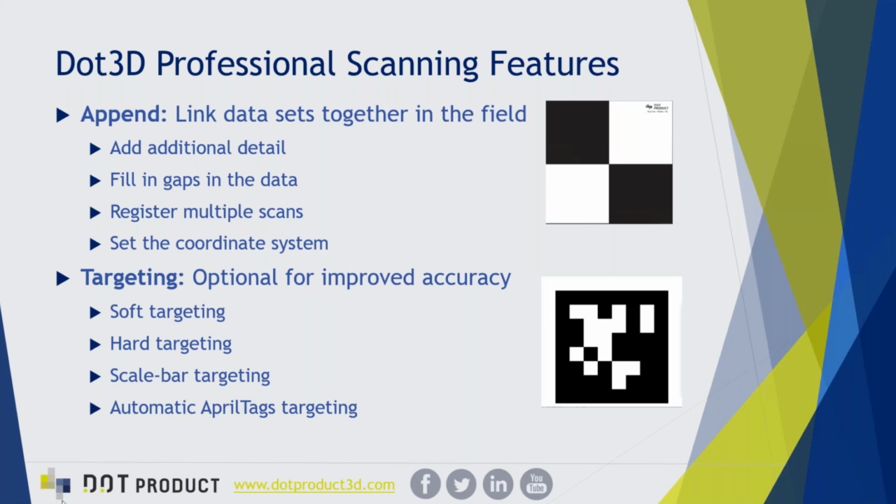Next, we have the targeting workflows. These are very powerful and often implemented by some of our best customers across our product line. What this allows you to do is add information to the software that helps improve the accuracy automatically. This can be as simple as what we're going to do today, which is placing one of these April tag targets at your start point of your scan, and then finishing back at that same start point to close the loop and have the software recognize that I've been to this point, this target, more than once within my scan, and I can align every single point in my cloud a little bit more accurately based off of that automatically